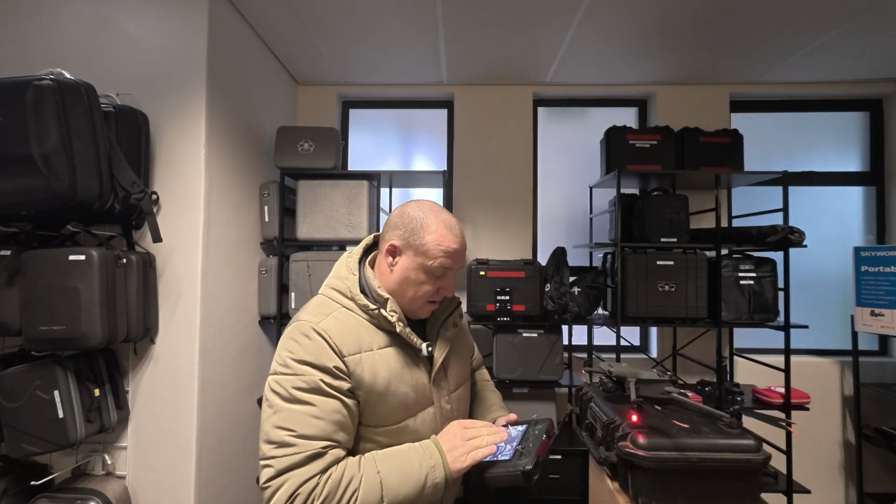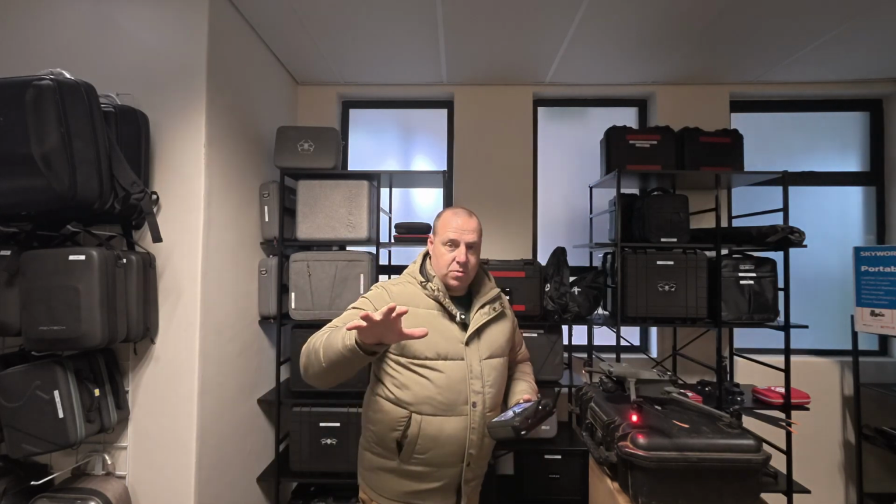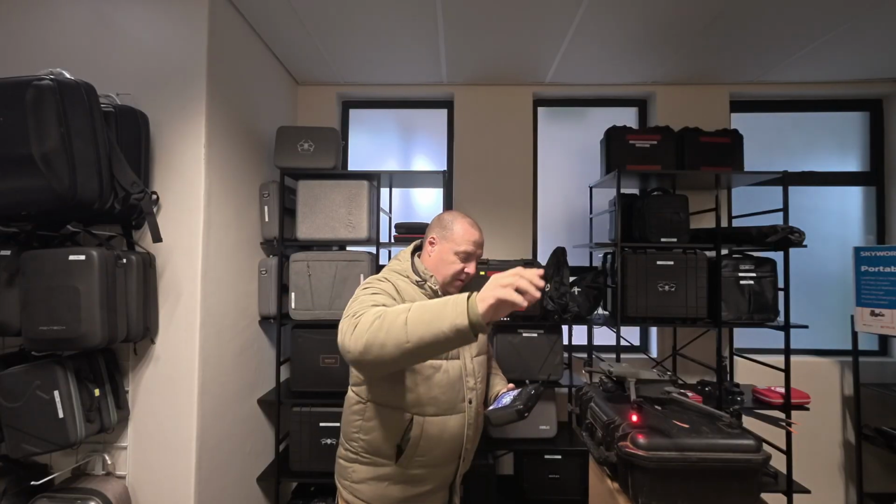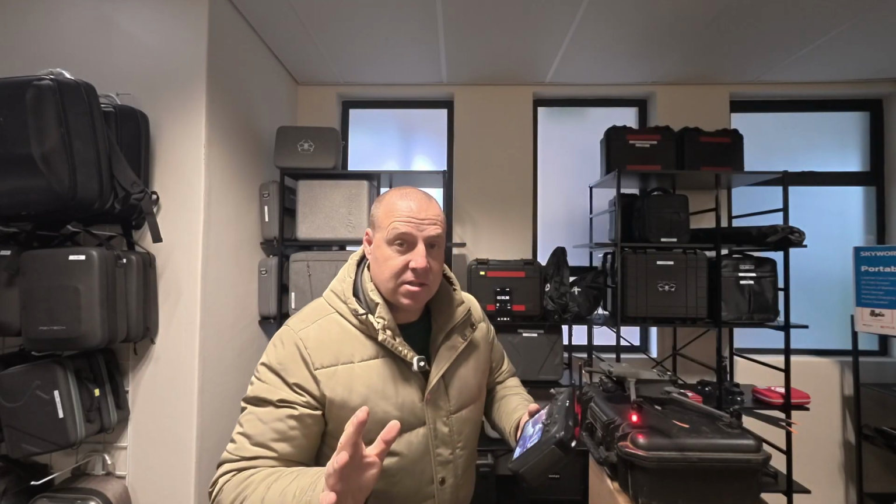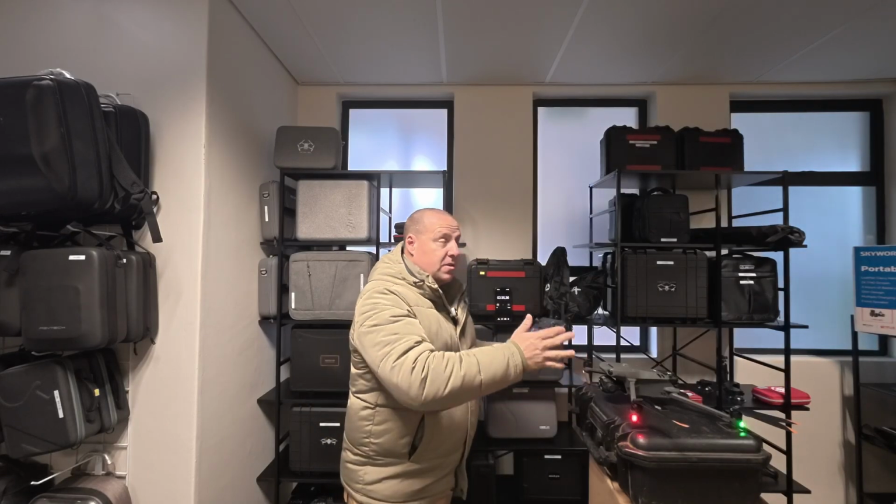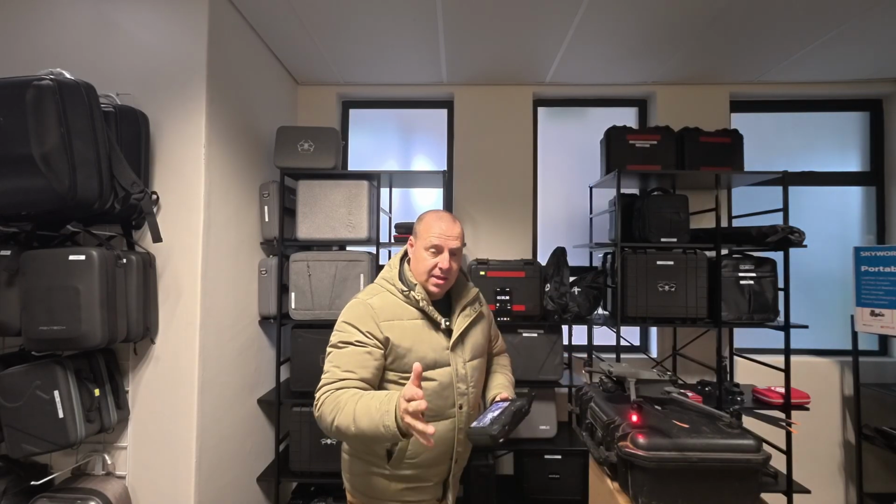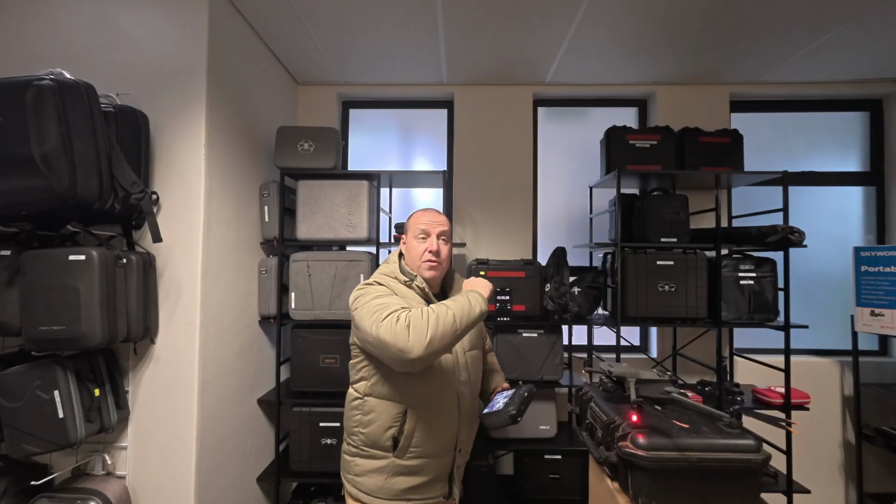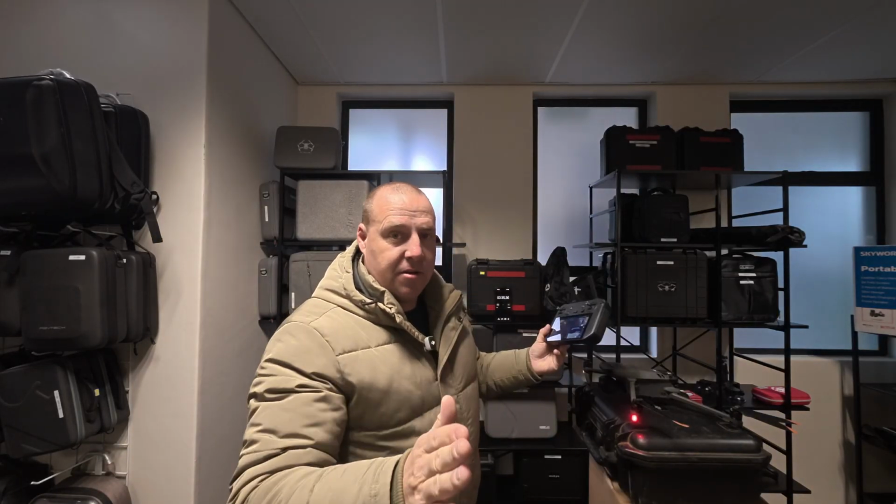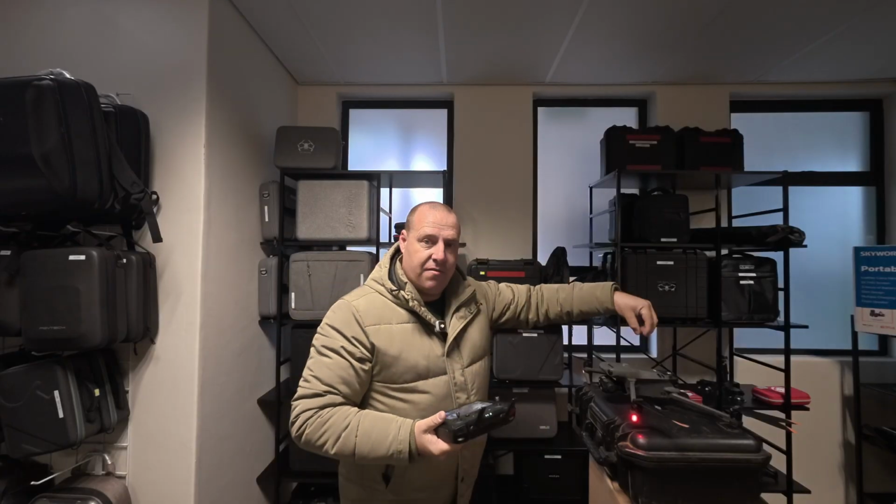Now, there's a whole bunch of things that we need to do. You need to remember that when you put this machine up, as you start flying, this is still looking for satellites. It's still looking for a home point. So the safe thing to do is to wait for it to connect to all the satellites, get the home point registered to this point. So if you fly it and for some reason your remote controller goes flat or there's some interruption, your drone has got a safe home point.